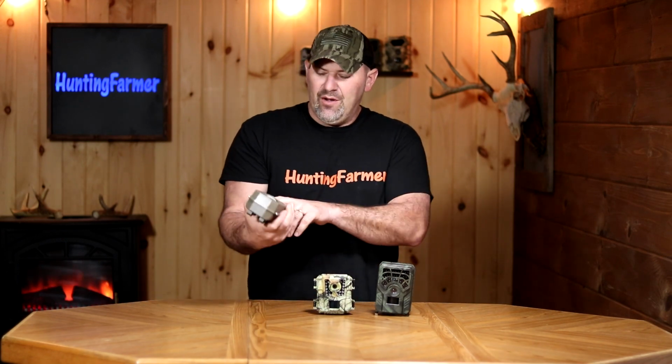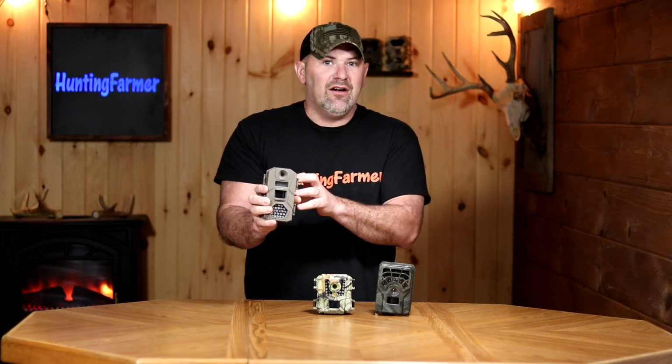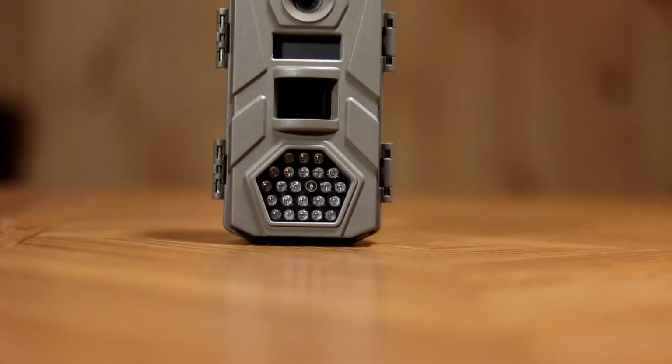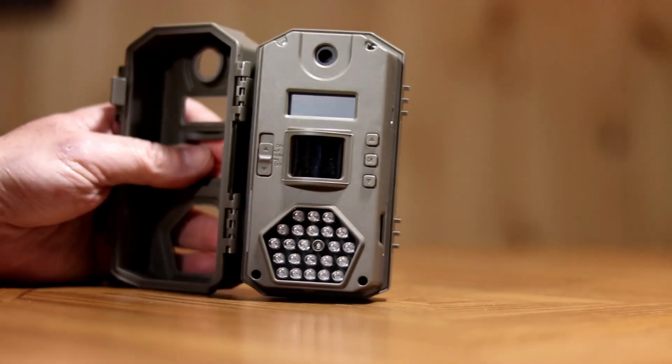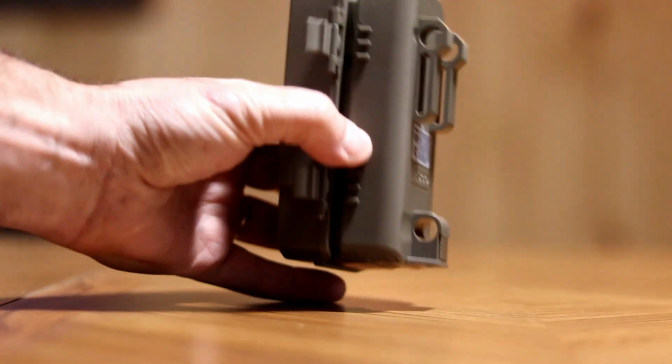So lastly, we do have the Tasco here, and I have alluded to that. I think this was the winner in the overall picture and video quality. At nighttime and daytime, it was the best quality. At night, I was pretty impressed with the actual quality when compared to these two trail cameras.